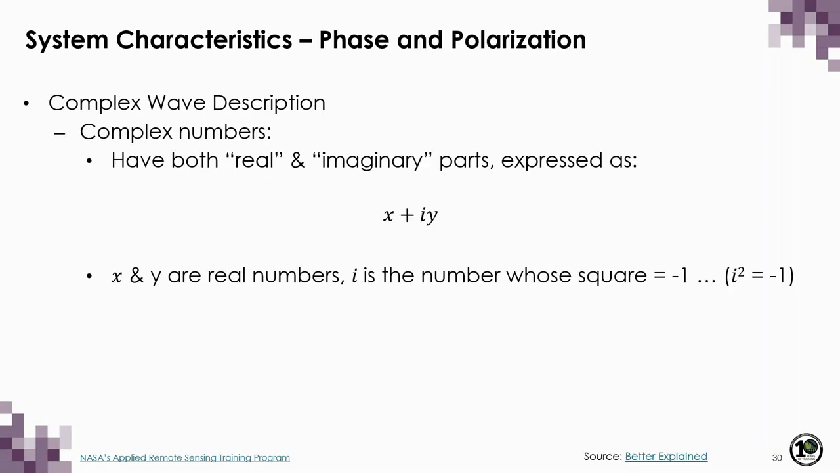So each wave has a phase angle describing at what stage in its wave cycle it's in, as well as an amplitude, which is related to its power. Within this context, we can use something called complex numbers to store both values. So you can think of this as just another way that we can describe waves mathematically.